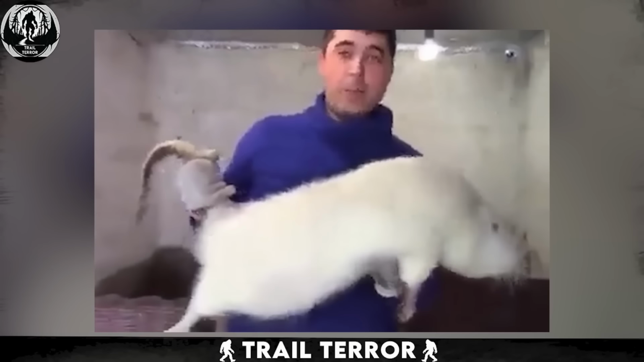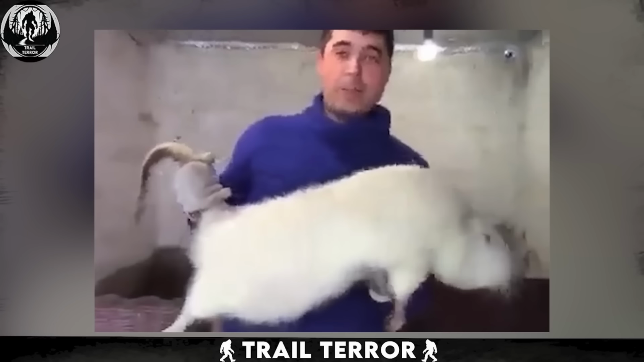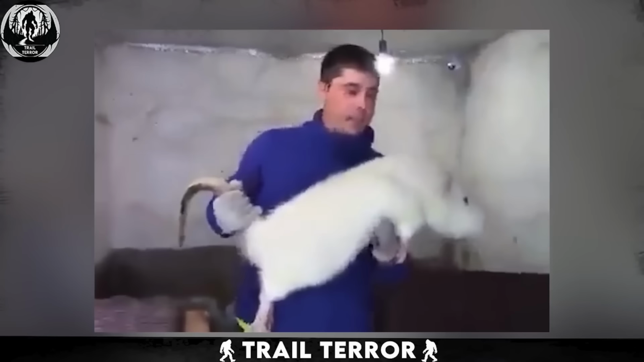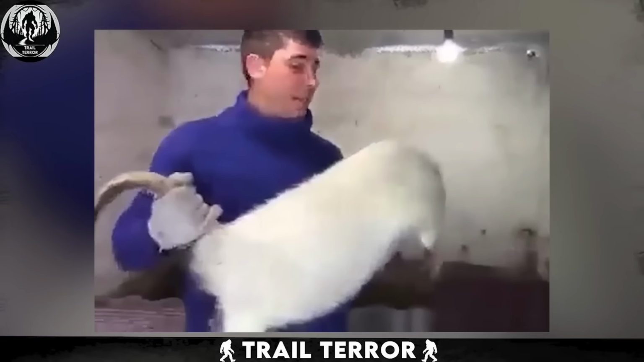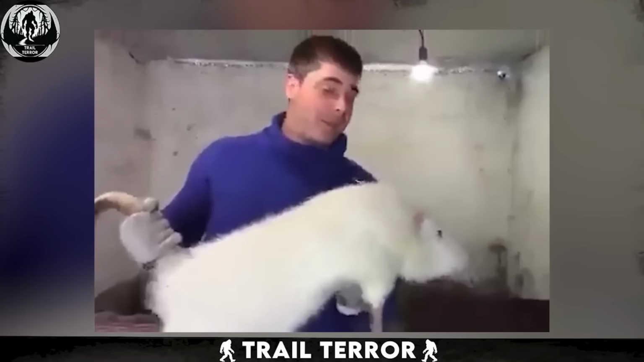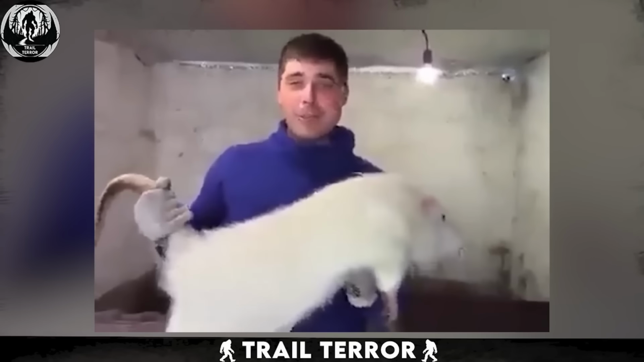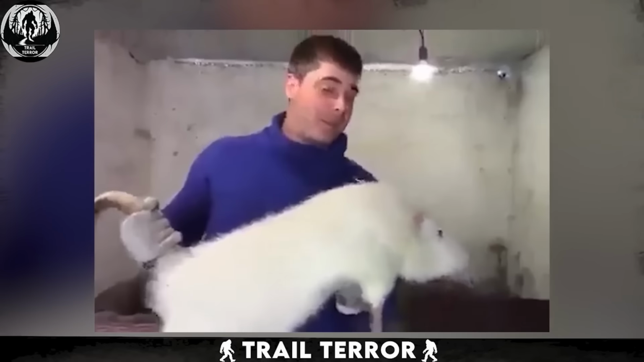With its white fur, long tail, and sizable noggin, it's safe to say this rat is in a league of its own. Now, gigantism in rats isn't unheard of, but they typically max out at the size of your average arm. This behemoth, however, takes the cake. It's a rare sight to behold, but let's be honest, it's also kind of terrifying. I don't know about you, but the thought of these oversized rodents running amok in my house is enough to give me the creeps.